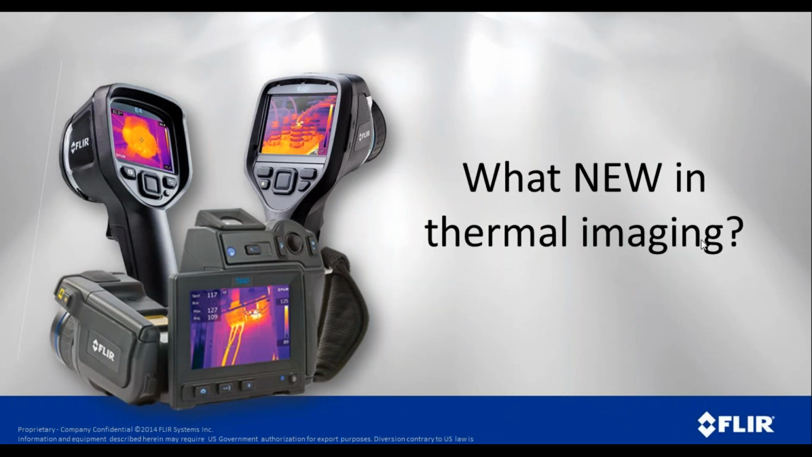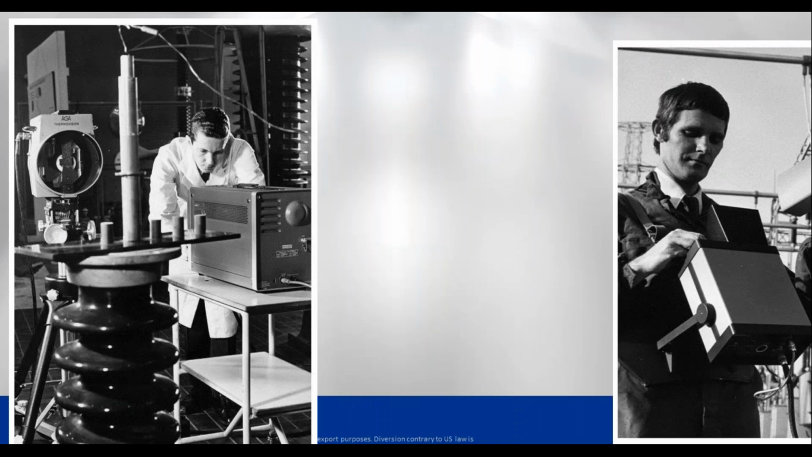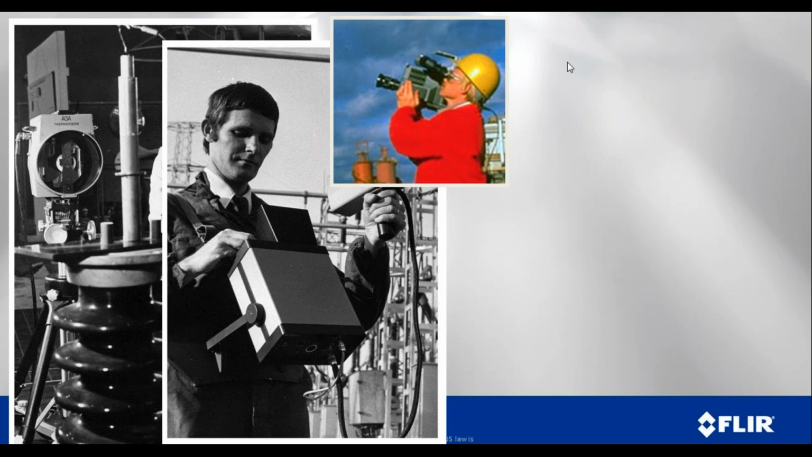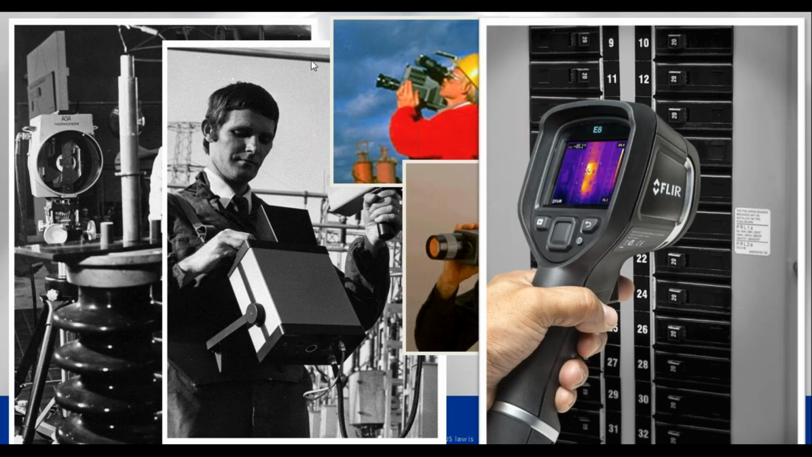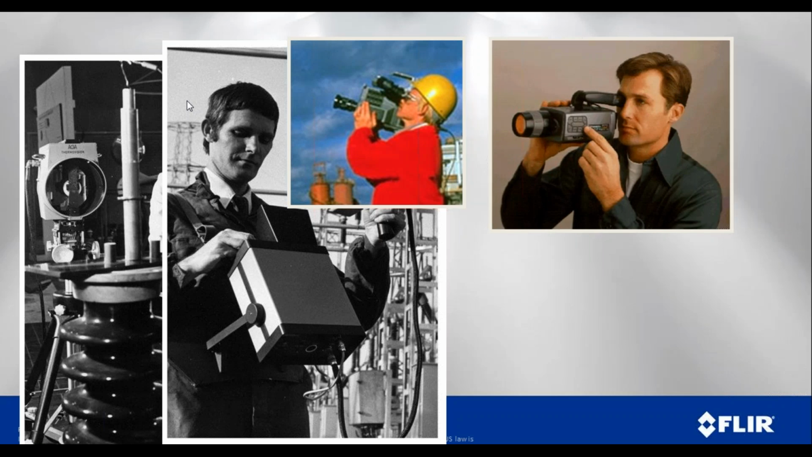So what's new with a thermal camera? What in the world do we have that's new? Well, years ago, cameras looked like this, and FLIR salesmen looked like that. As you can see, over the years, they've gotten smaller, they've gotten powerful, and the FLIR salesman's gotten more attractive. And there we are again.